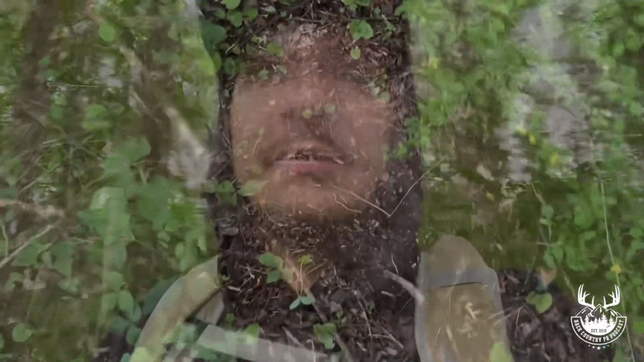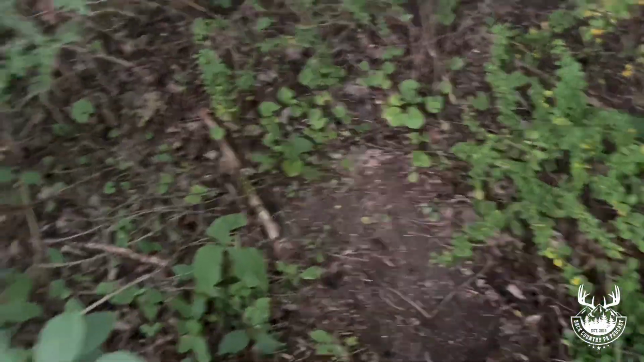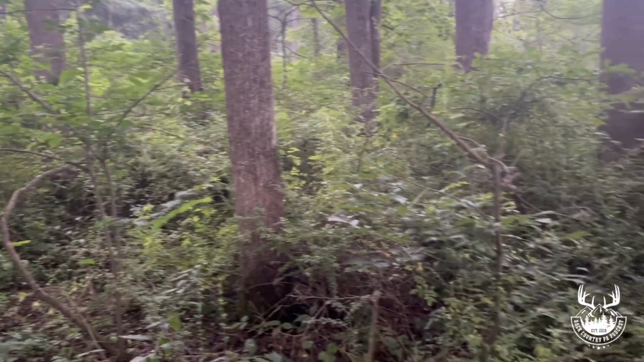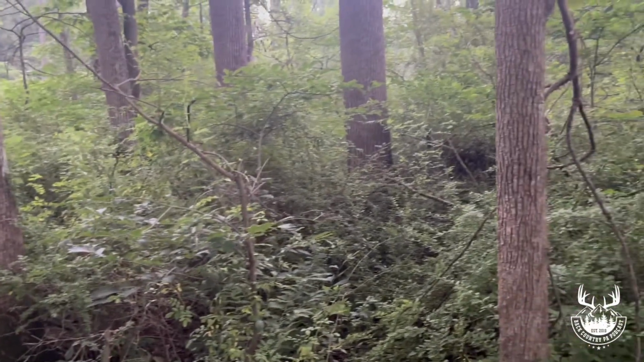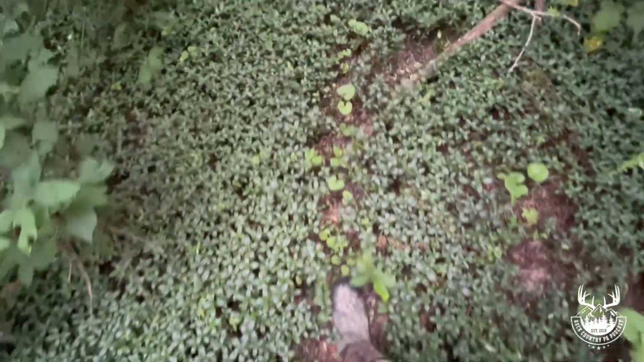Starting to rain a little bit, which is fine by me, honestly. Don't really mind it. It's humid, so it's just like getting a shower out. I think that's probably a little doe bed, honestly. But all around right here, as you can see, it's thick as hell in here. But there's little trails going in and out, so I'm just following them, making my way in, take my first wild game camera, and check it out.